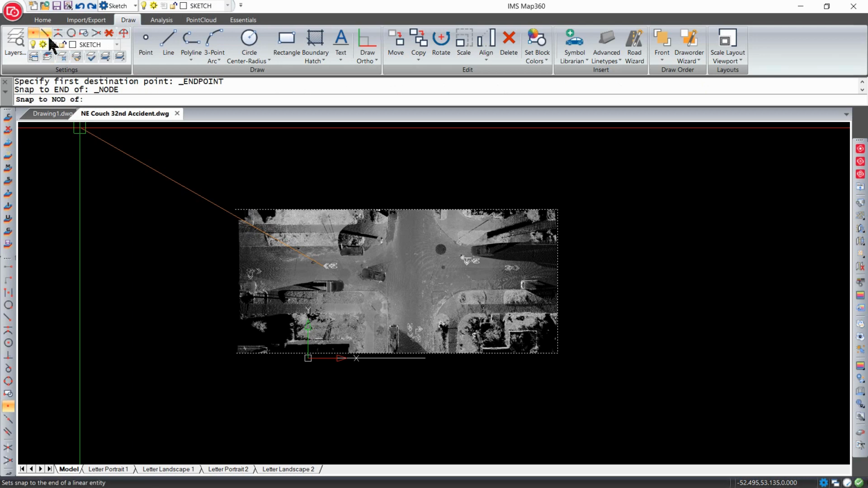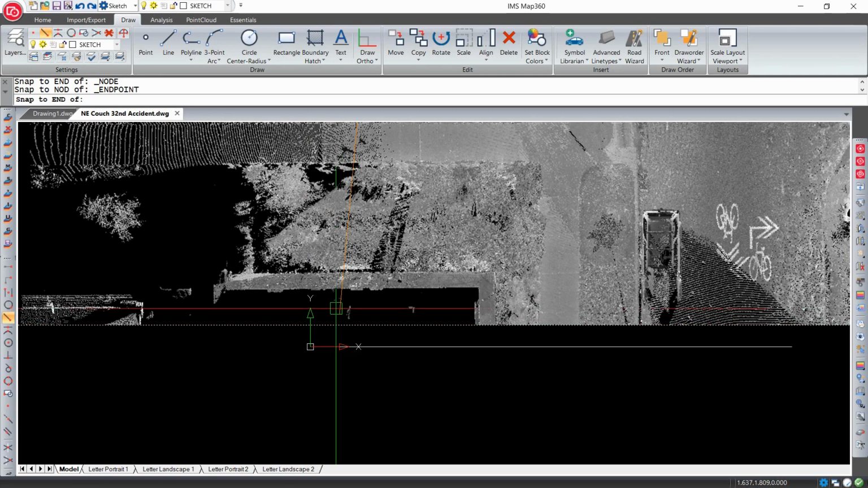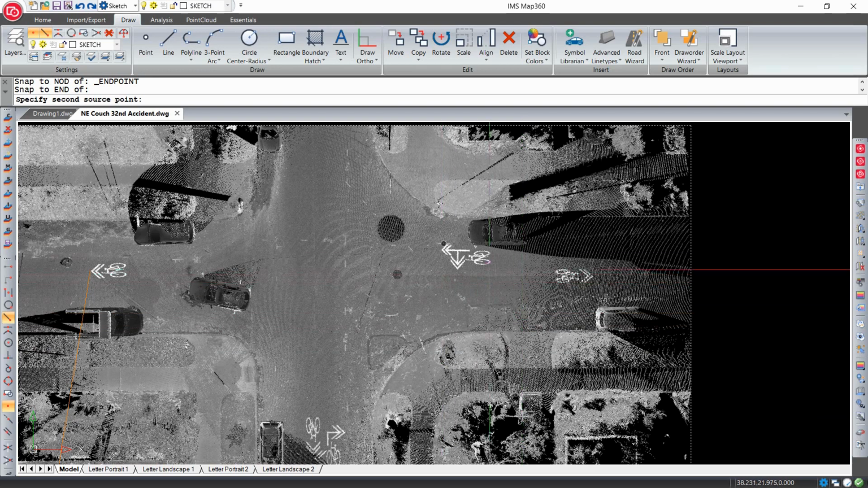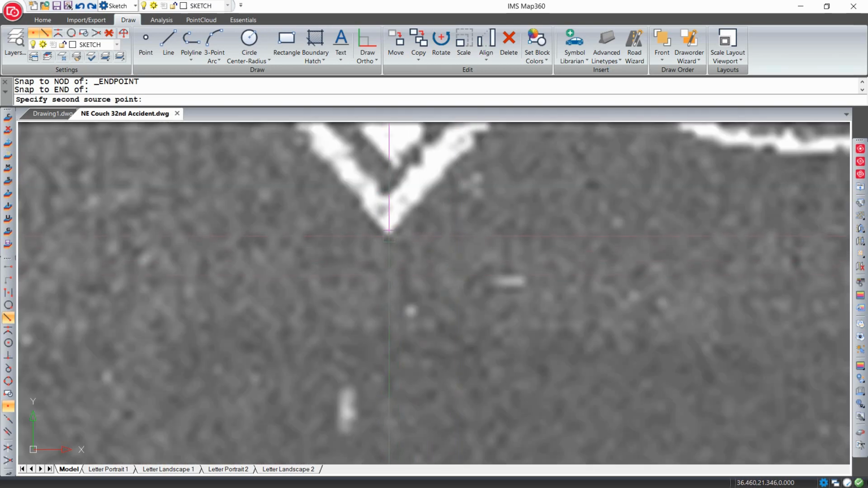And the advantage of those snaps is that when I click in, I'm going to go right to the end of that particular line I drew. So there's my first point. Command line's telling me specify second point. So I'm going to zoom over here, and I recognize to get the right arrow because I picked the downward one here. And I can put those crosshairs right on the tips of those arrows.